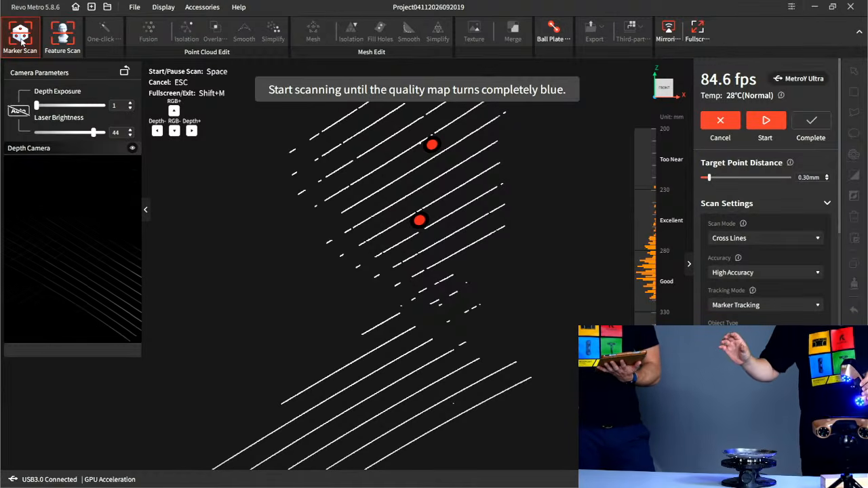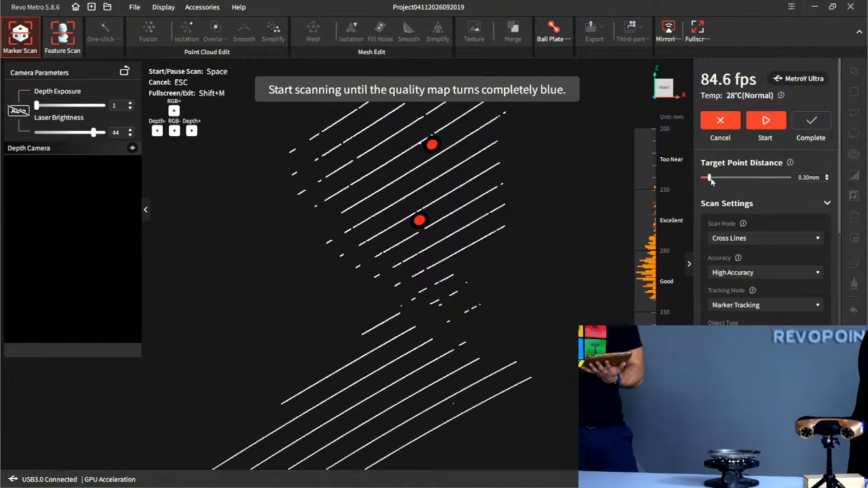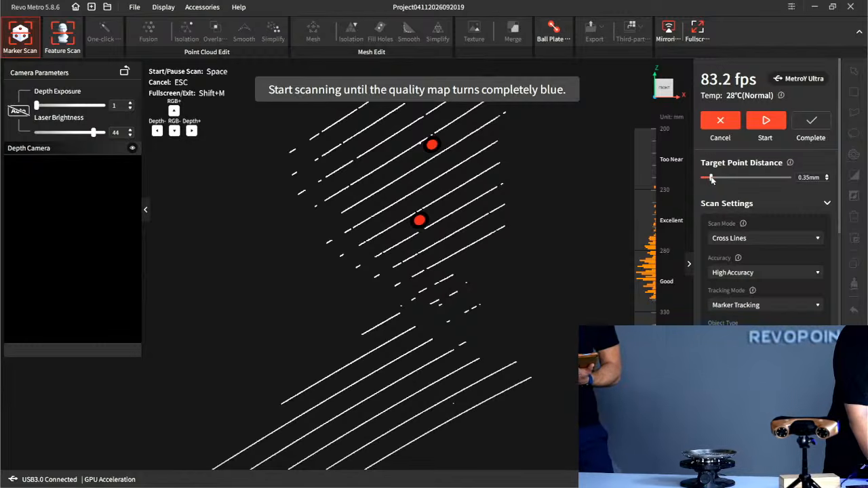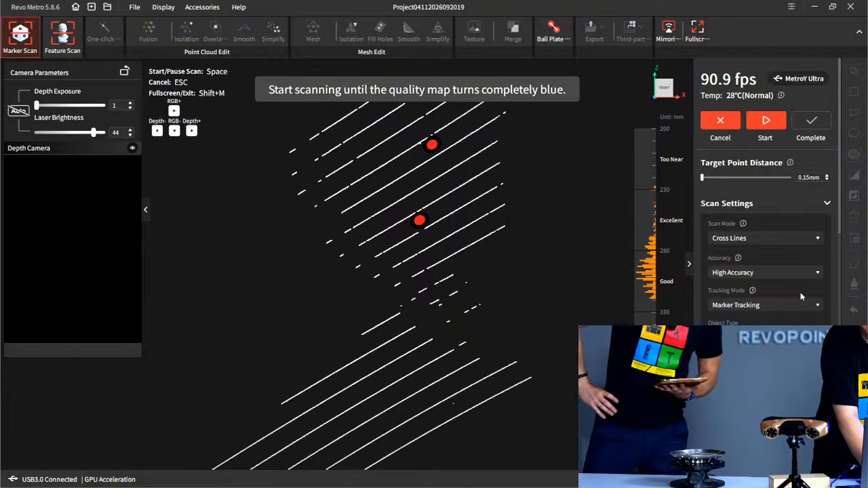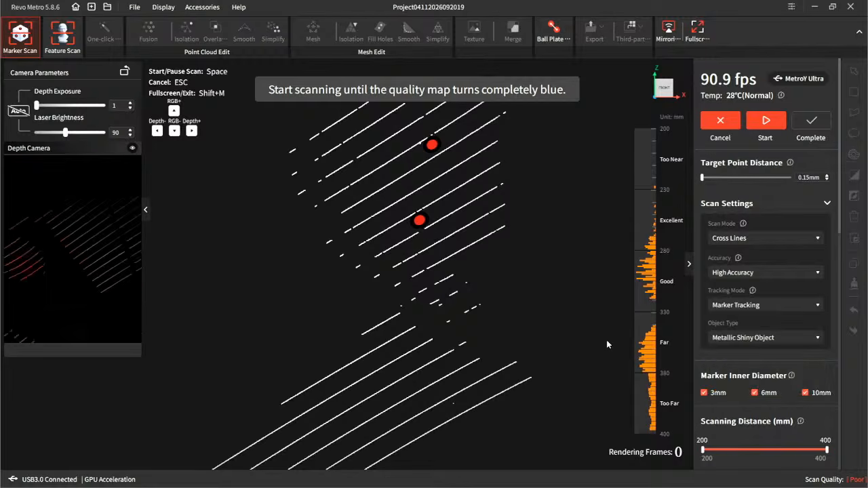Scans are very good. So here is how you do the super detailed scan. You scroll down the target point distance to the minimum we offer, 0.15 millimeters. And here, let's set it to the metallic shiny object mode.